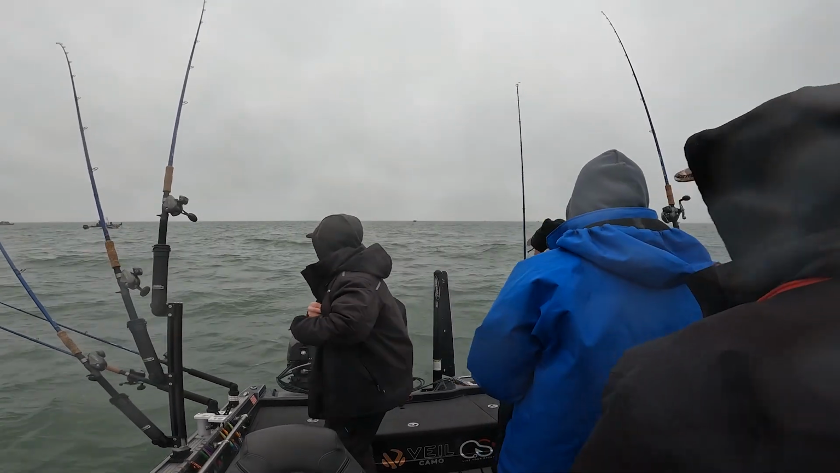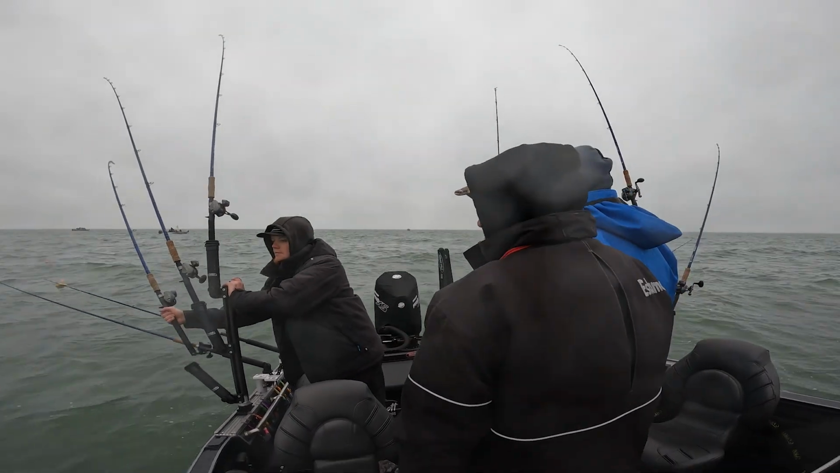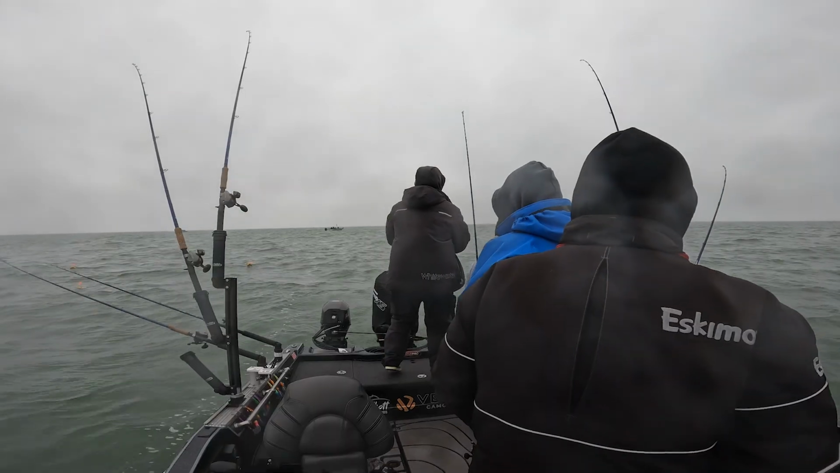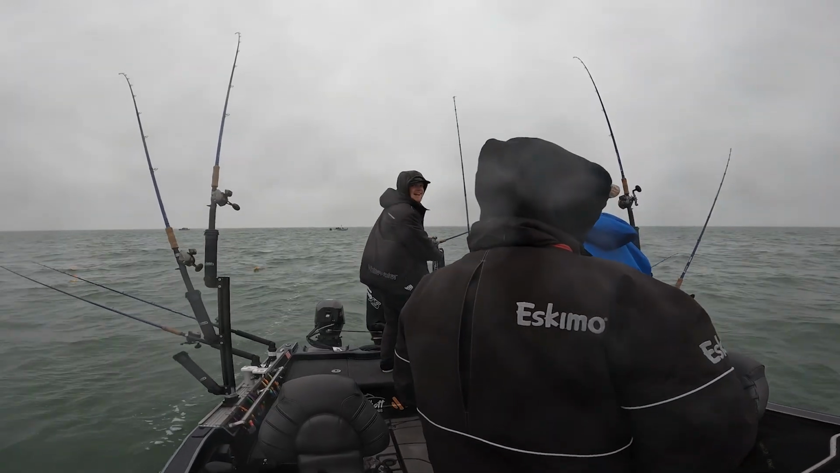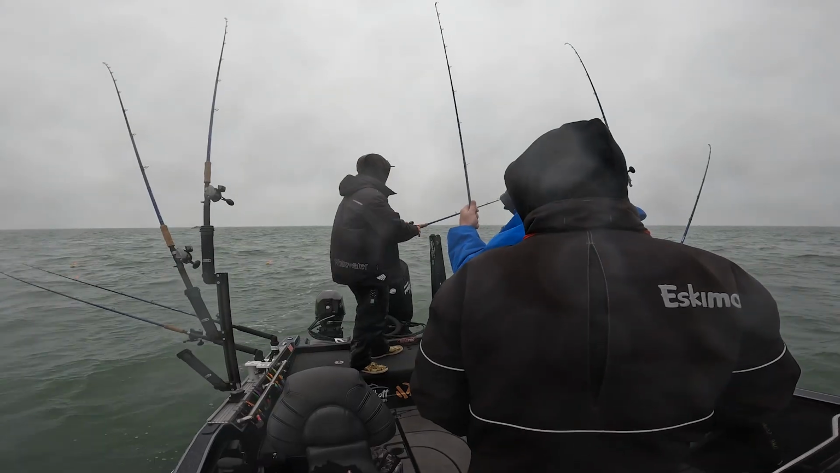Oh, that's a fish. We got a fish! We got a fish! Jeff started talking smack. Now I'm gonna have to turn even more because I got a boat coming right at us.